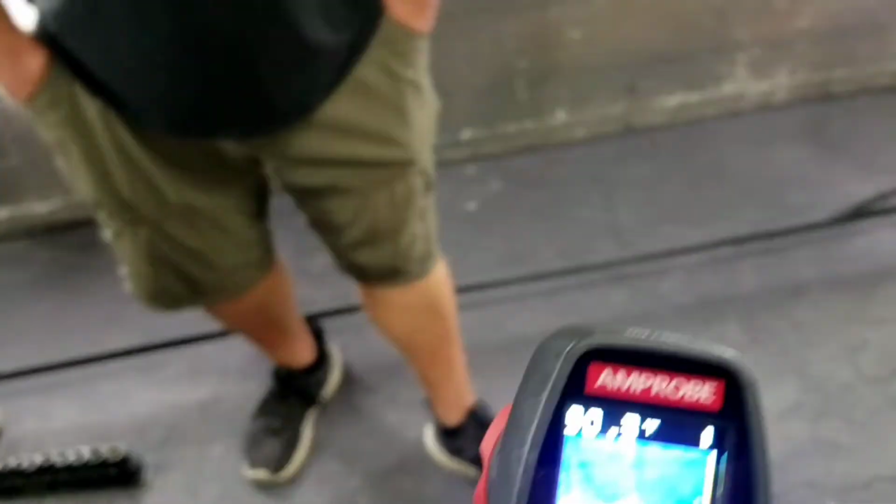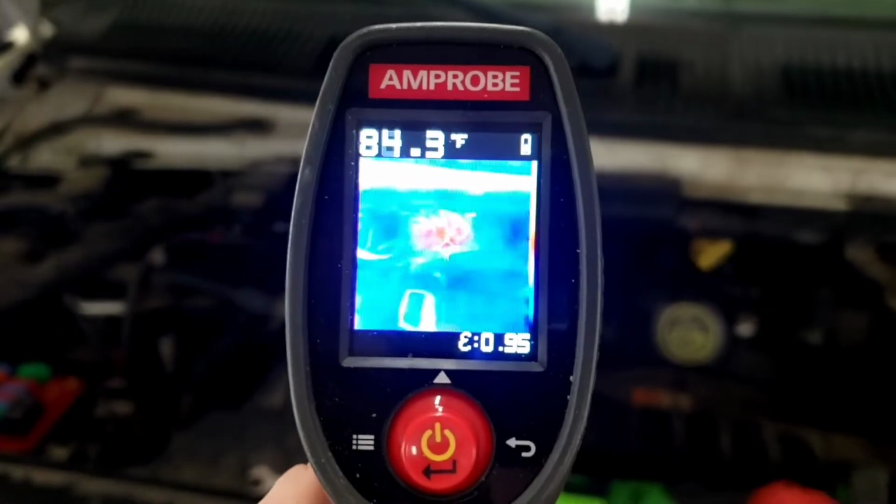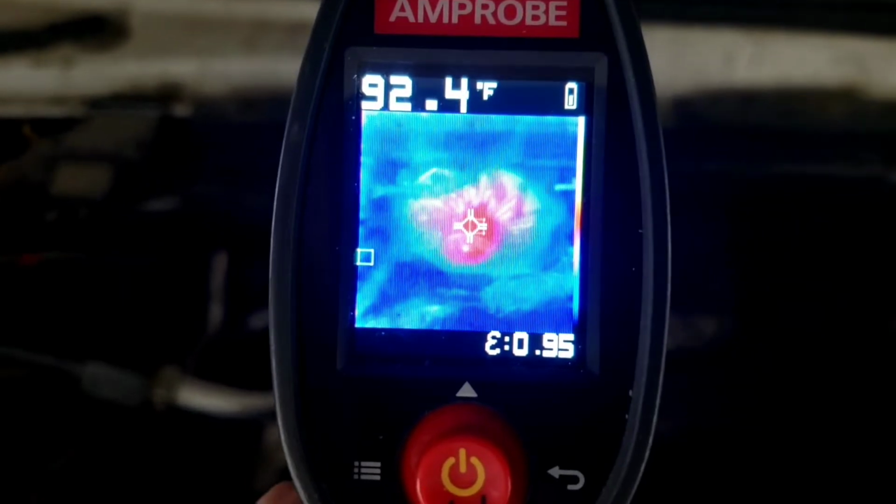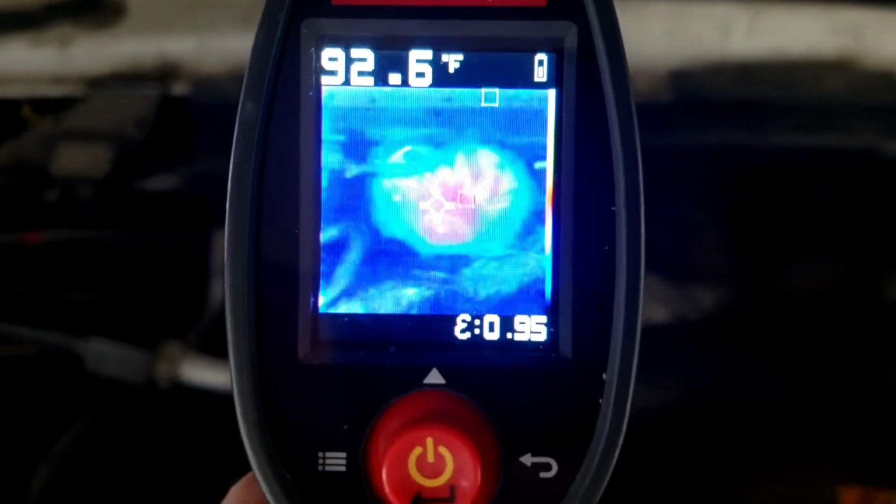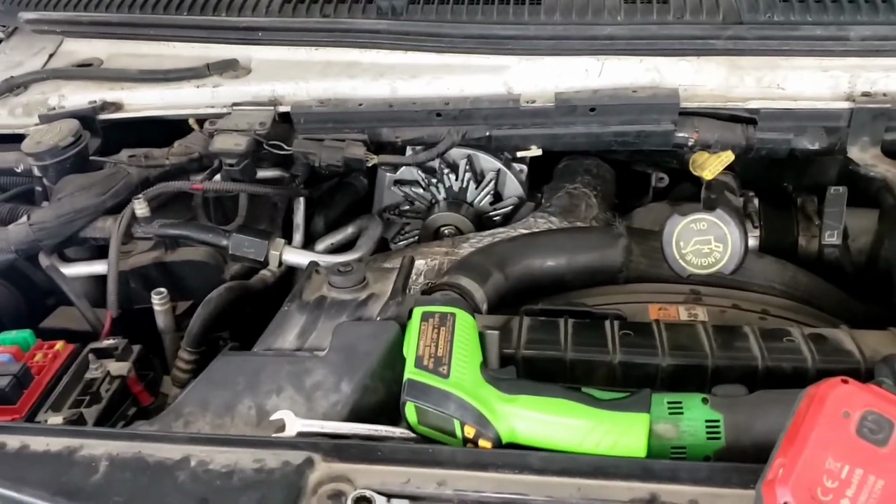90. I would show you something else, but it might break the camera. So we'll get this equalized here. And then the overall picture, look, you can see it's red. Look at that. 92, 94, 93, just changing. So it's definitely going up. It'll get a little bit warmer here and go from there.